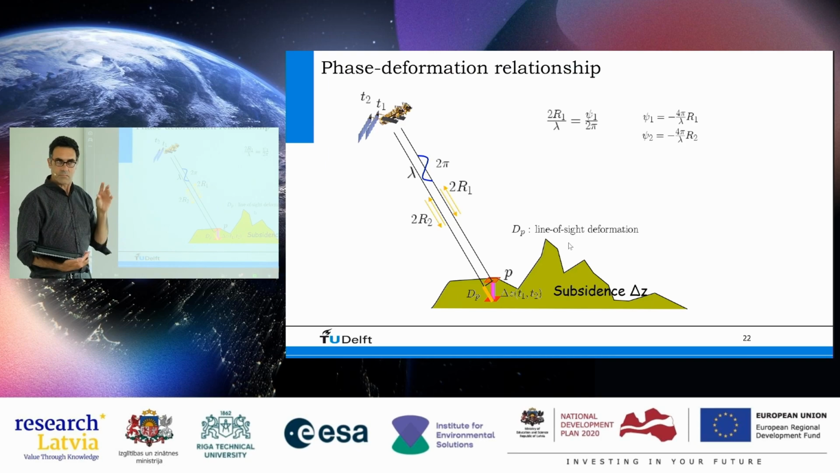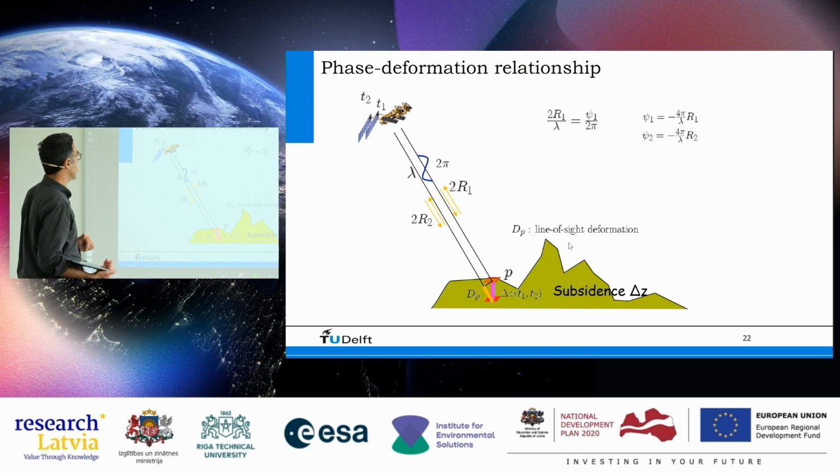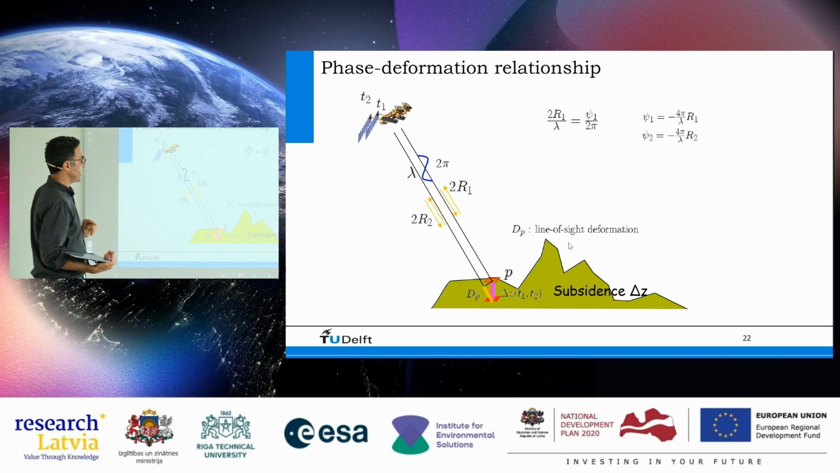Why do we do that? Well, because then the baseline is 0, and then we will not be sensitive to topography. That's what I said before the break: if the baseline is not 0, then I'm sensitive to topography. If the baseline is 0, I'm not sensitive to topography. So this is great. If the satellite is exactly at the same position, the orbits are the same, I will have only sensitivity to deformation. I'll get back to that hypothesis in a minute.